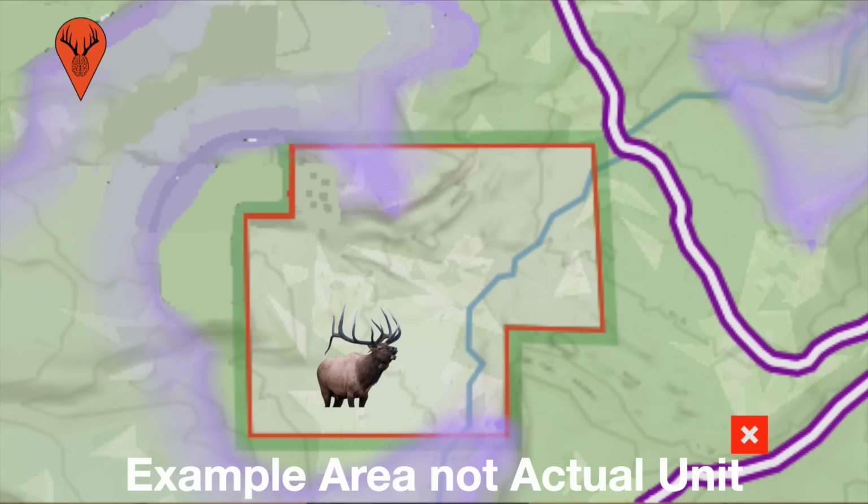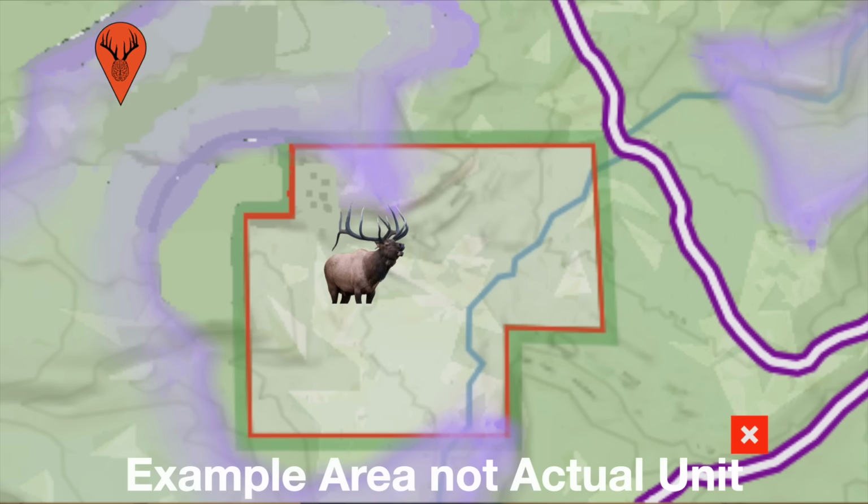I'm about a half a mile away from private. I hear the bugles. They're responding back and forth. They're moving. I'm sliding in there. All of this is coming together. All this patience. This is going to work. Except it wasn't an elk. It was another hunter on private land bugling back at me.